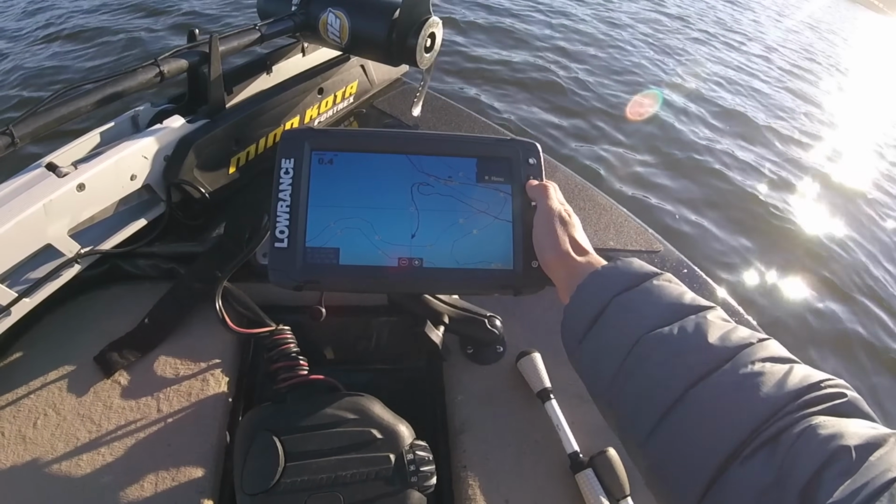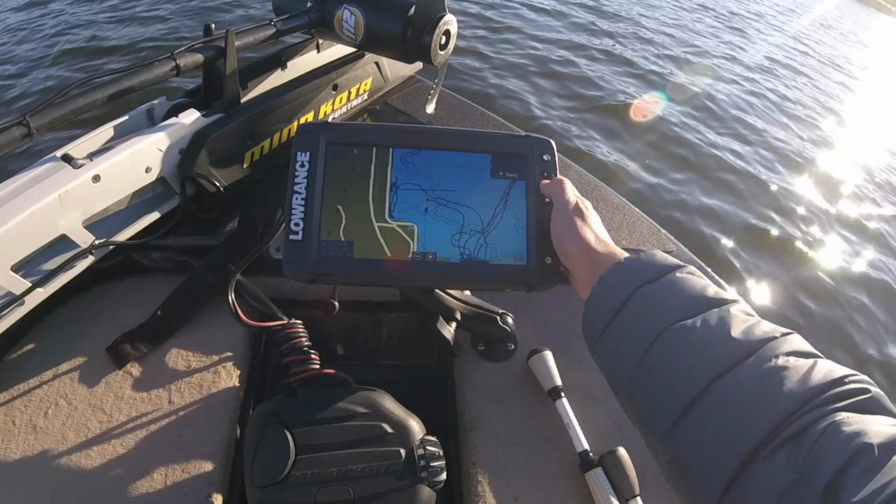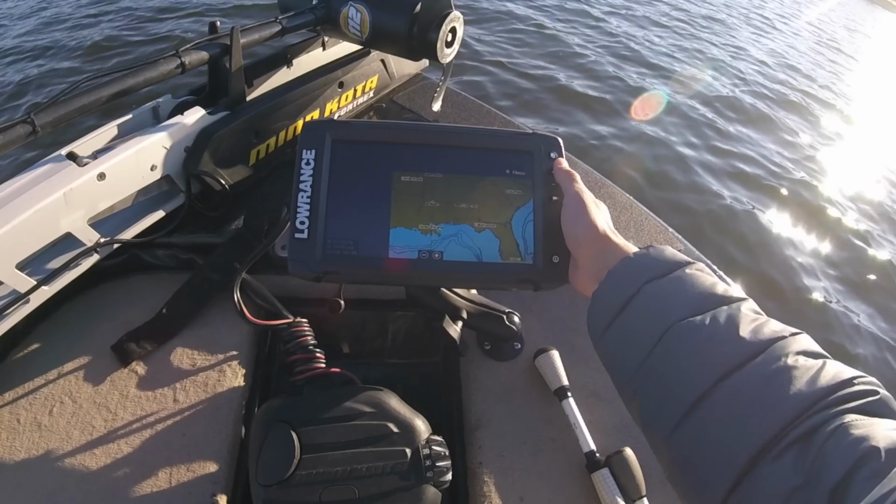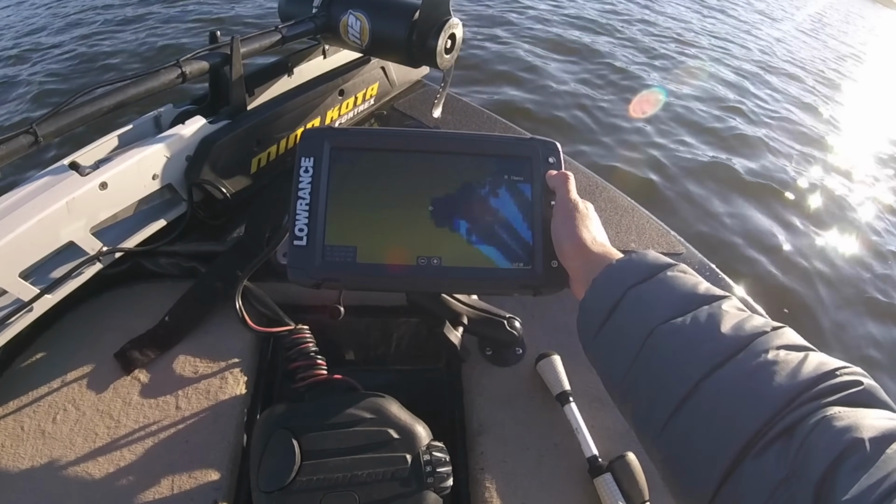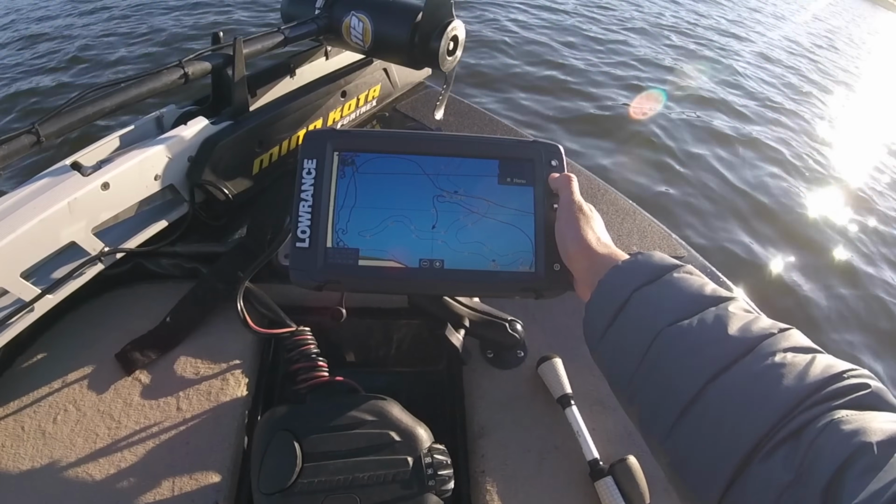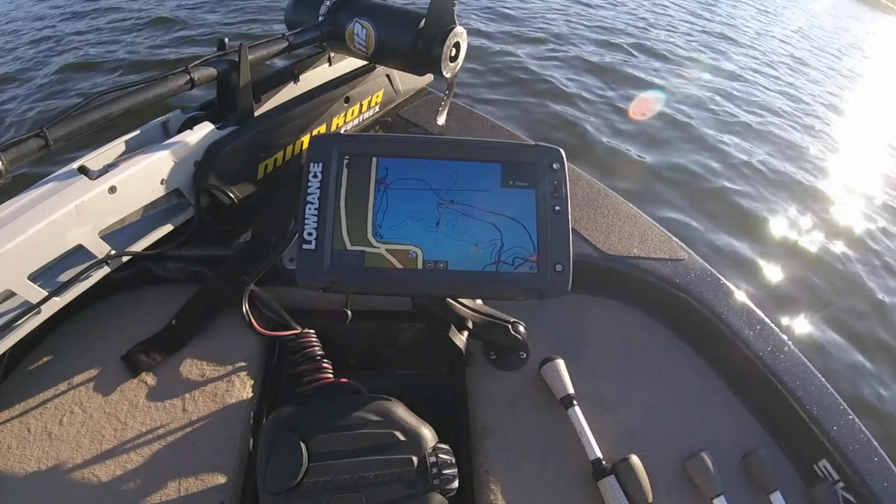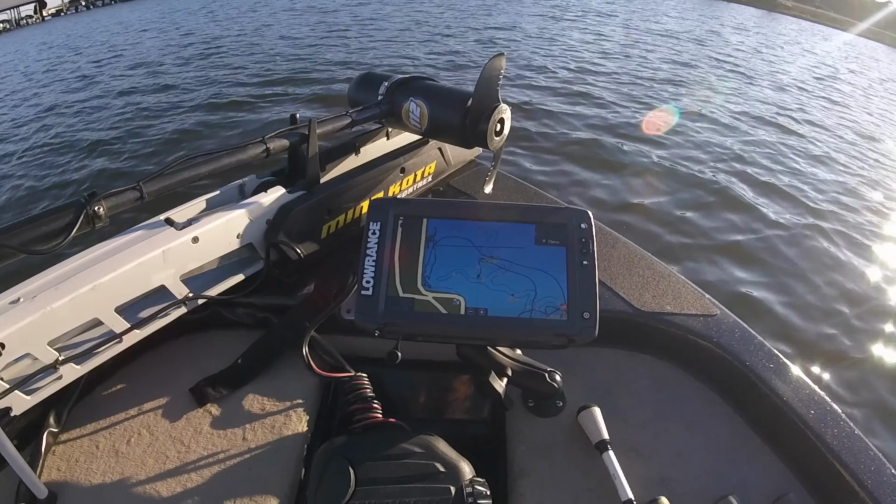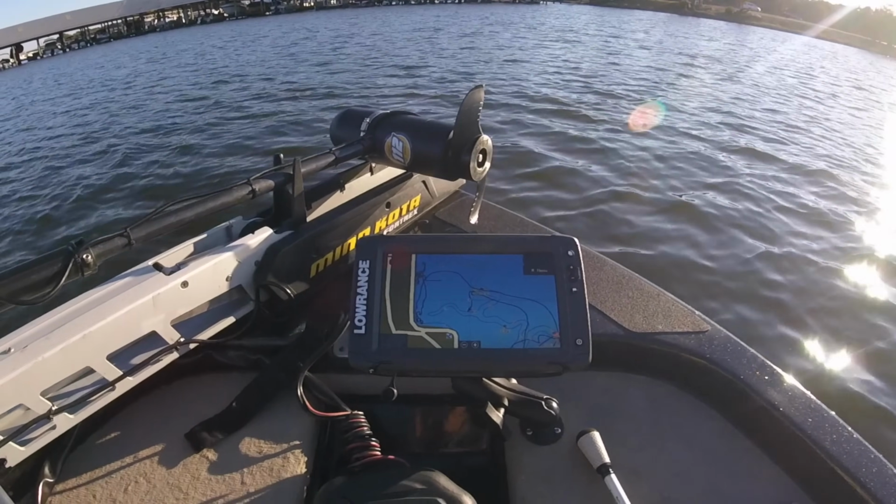So that's been really nice, being able to do it that quick. I'll zoom out and show you how quick it can load up a map. Alright, so here we are. And you can just see how speedy every line is. My HDS had a lag to it, so I've actually really enjoyed these more than I did my other unit. So, there's that.